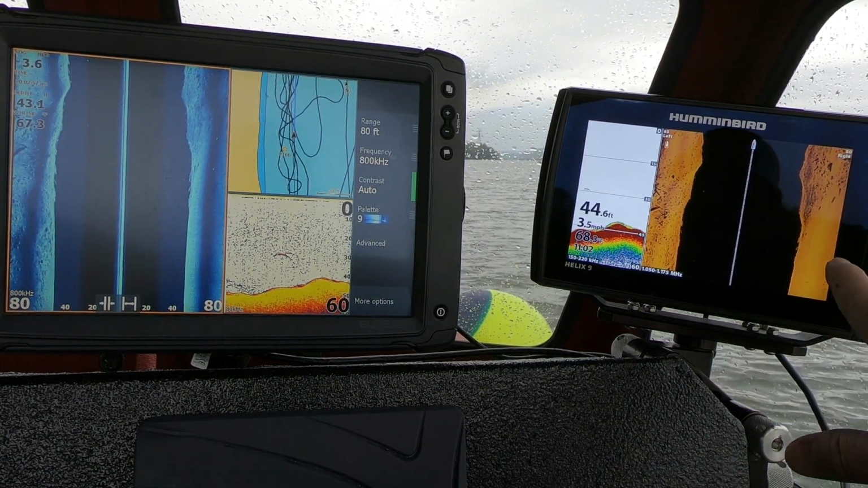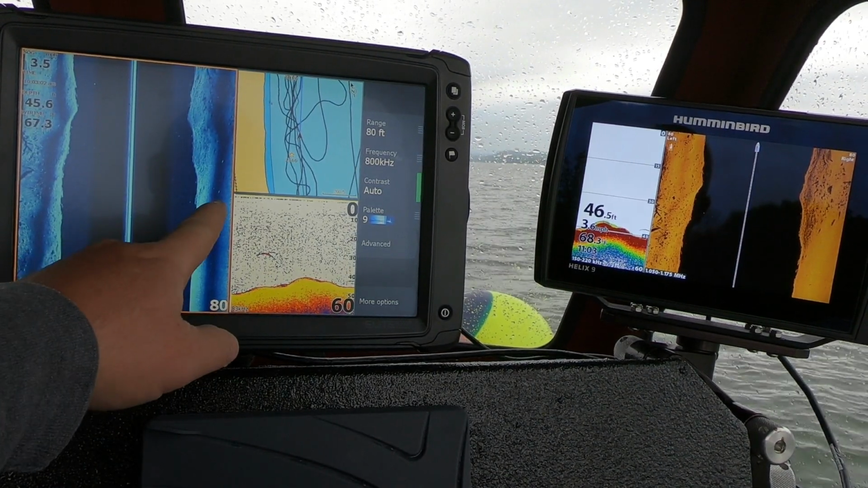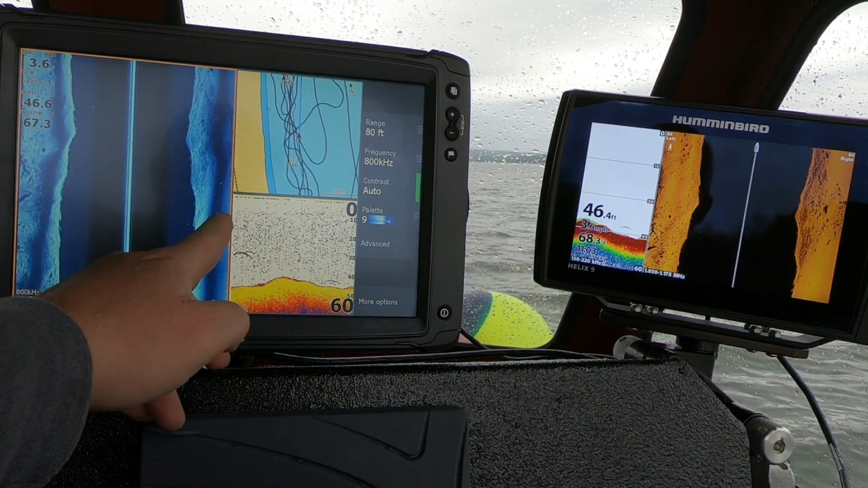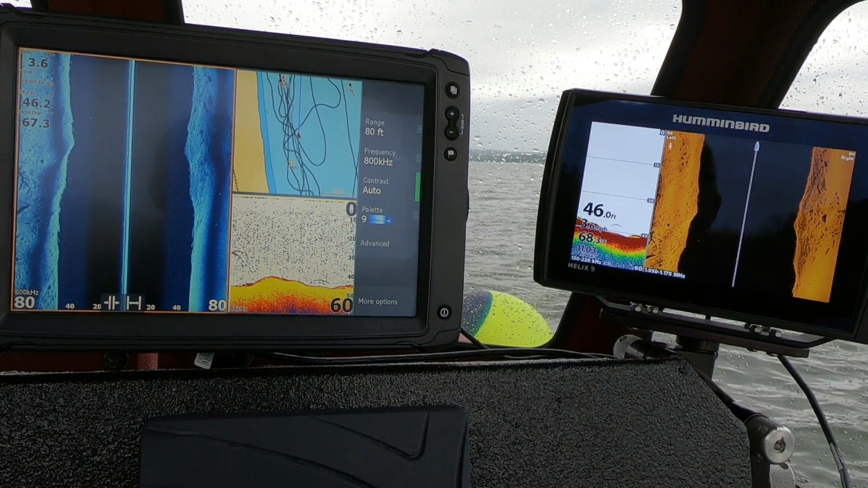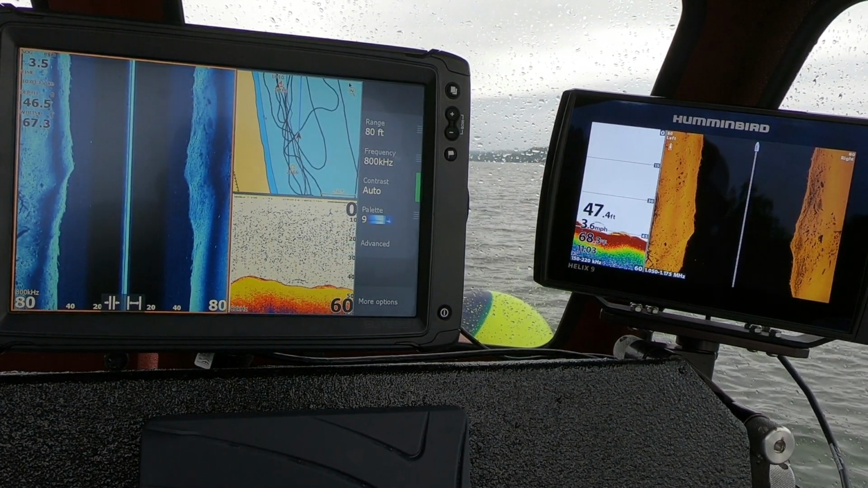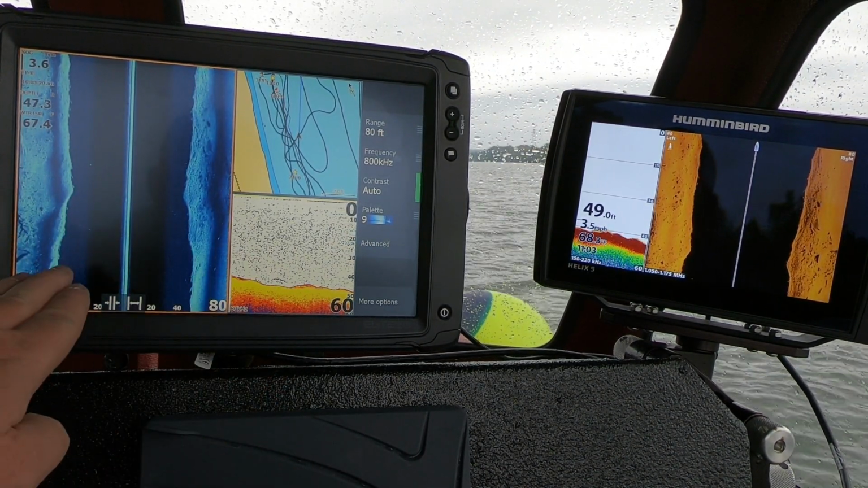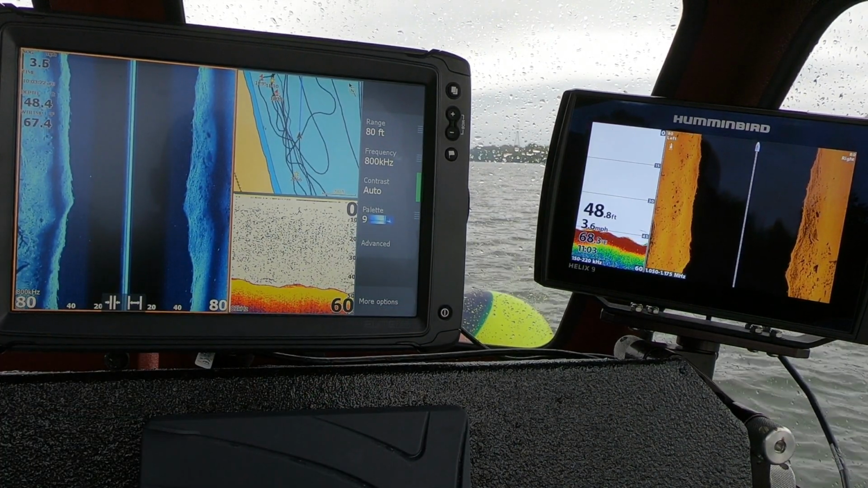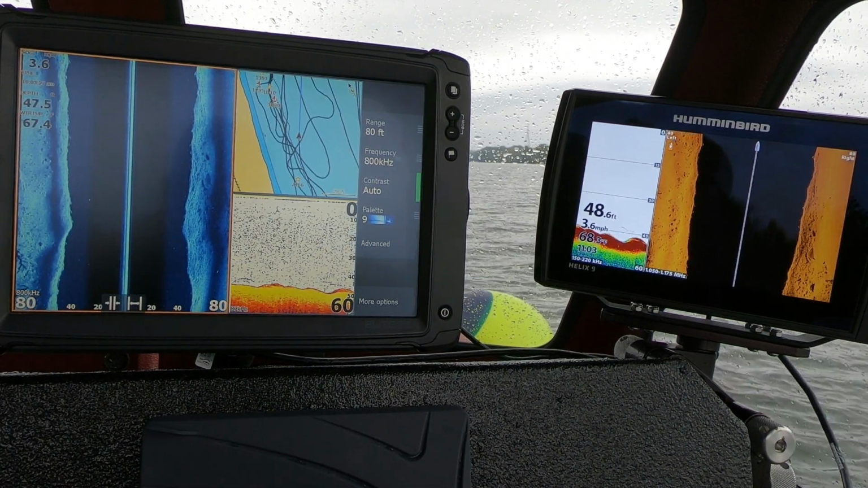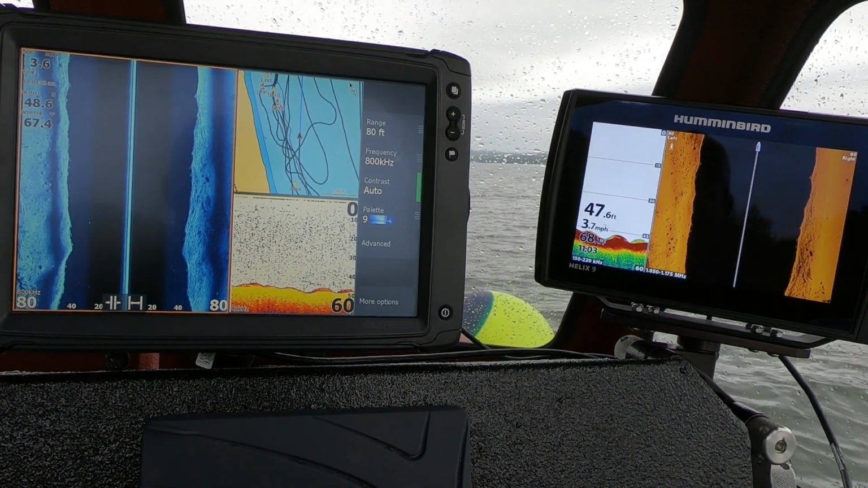Now, something that we don't see on the Hummingbird, that the Lowrance is picking up, is these two fish right directly on that ledge. The Hummingbird didn't pick that up, which is surprising because normally it picks up things like that pretty good. But those fish are right on the ledge, right where the rock meets that super smooth stuff. And a lot of times transition areas like that will hold fish.